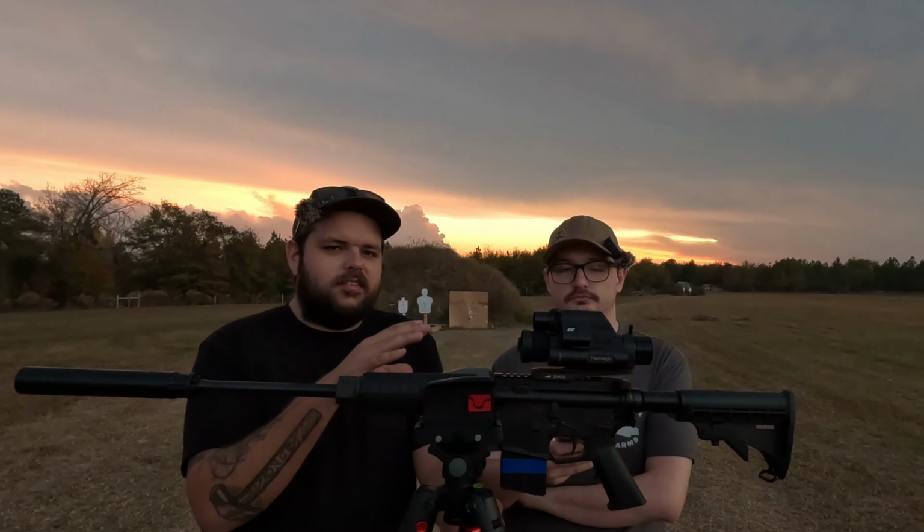This one will run you right at $3,200, I think, is MSRP. There's a middle tier, the 635, which is a 384 sensor, and it's right at 2,000. And then the lowest end, the 225R, is right at 1,000.